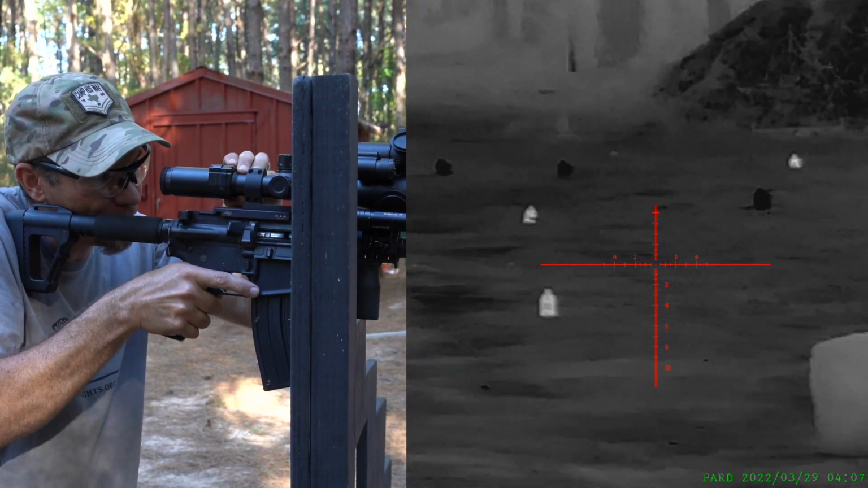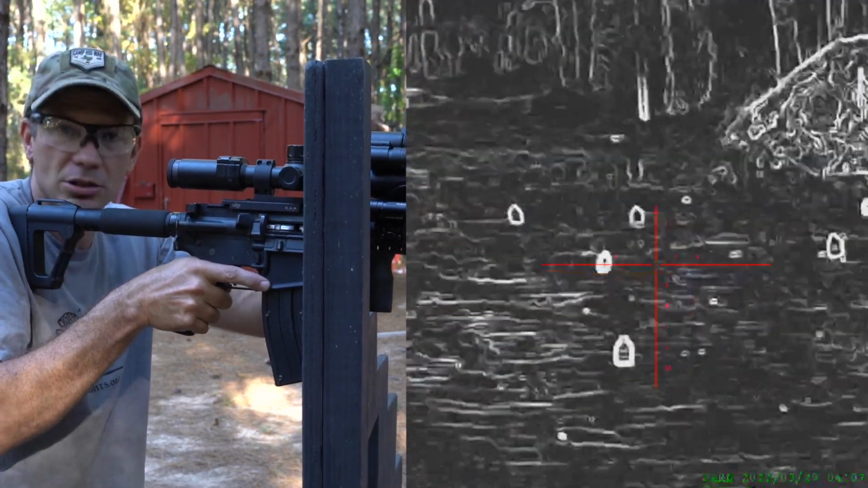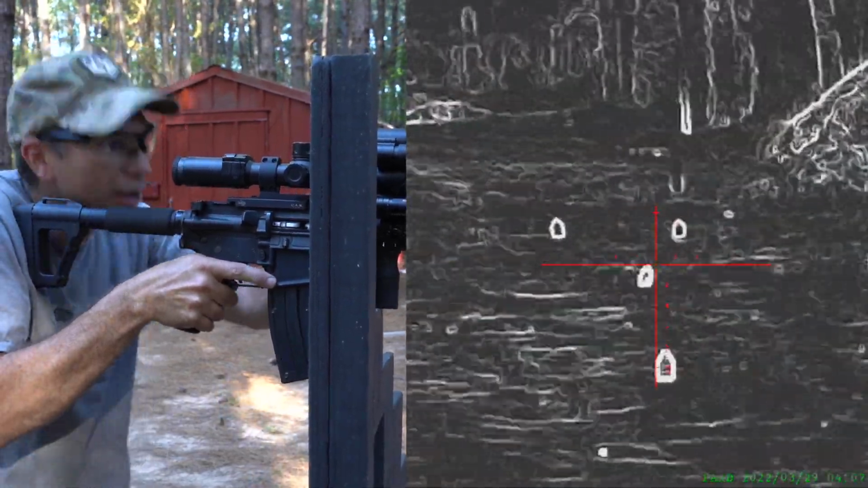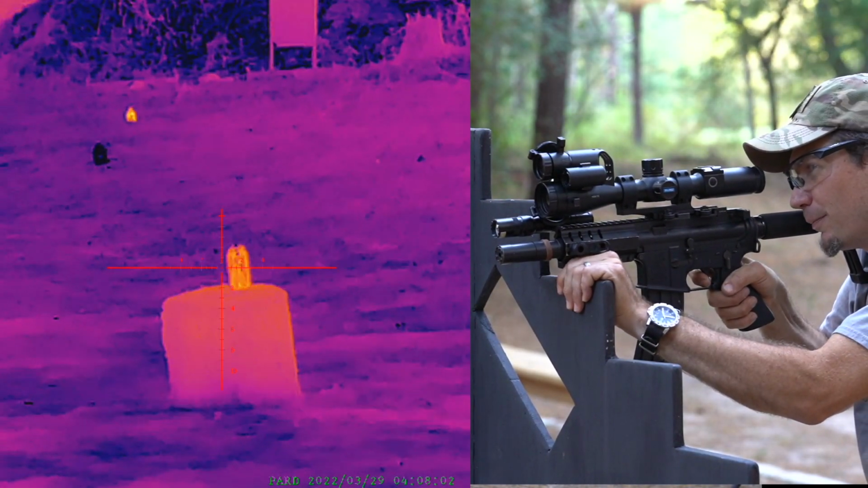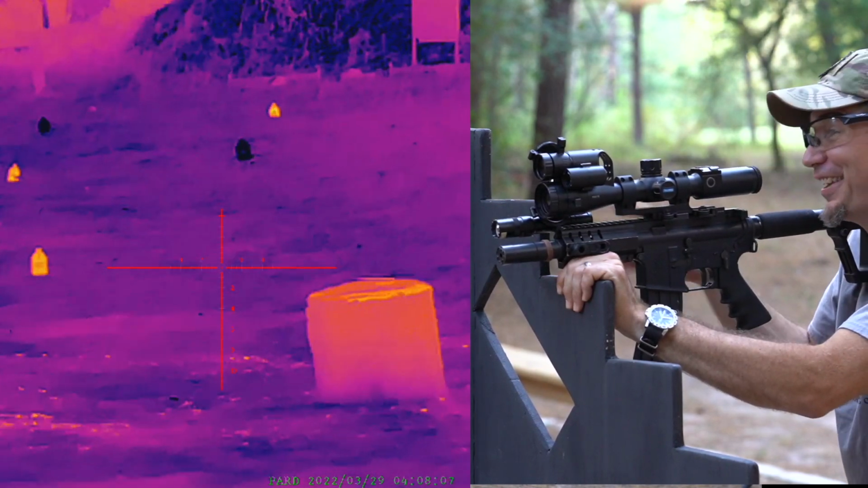So let's go to the purple indigo. That was pretty stinking cool. And we will, oh, edge. That is a brand new one for me. None of my other thermals have that, but the edge is really great at the range and watching animals walk. Let's just see what these look like as we dispatch them. Oh, that was pretty, okay, that was pretty legit.